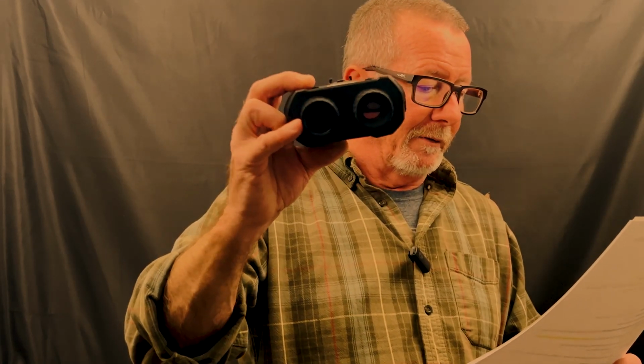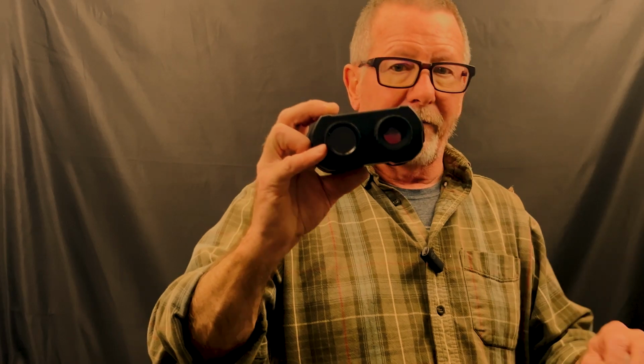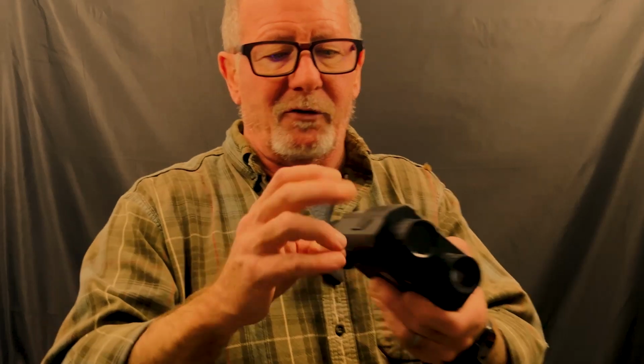What other specs might I want to tell you about? The infrared is an 850 nanometer infrared spotlight. The objective lens, they say, is 25 millimeters. I measured it at about 20. You have a 10-degree field of view, 8-power digital zoom, a built-in microphone, and it comes with a micro USB card.